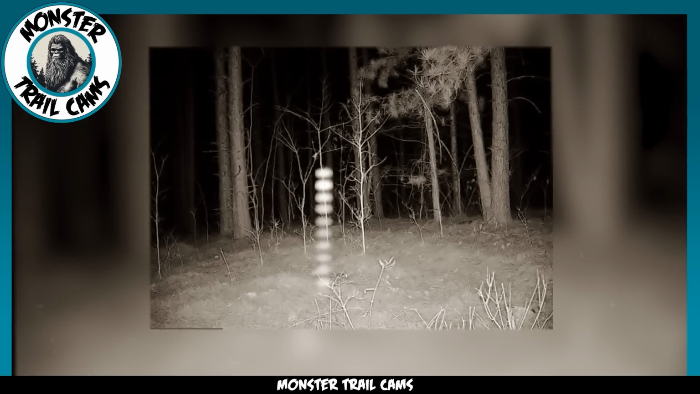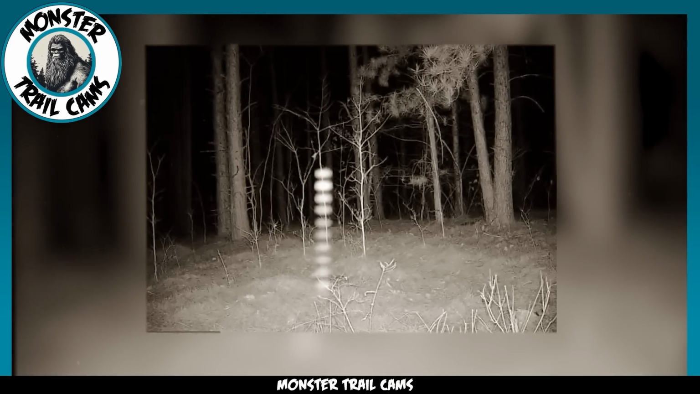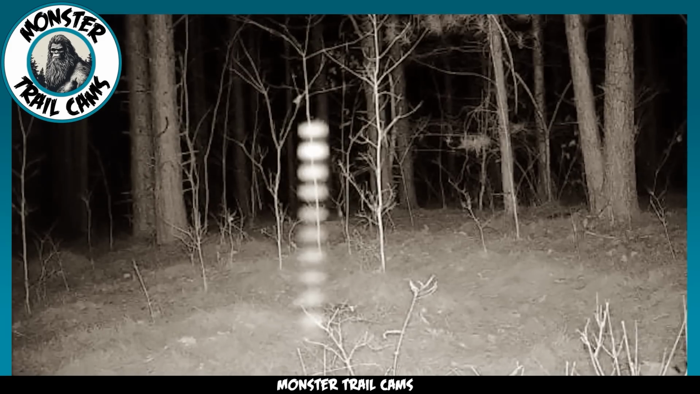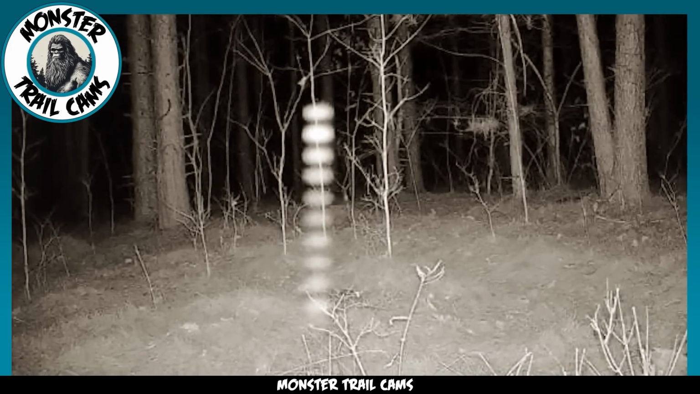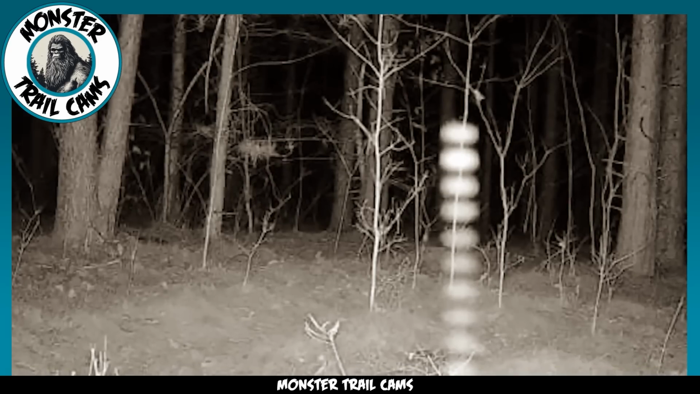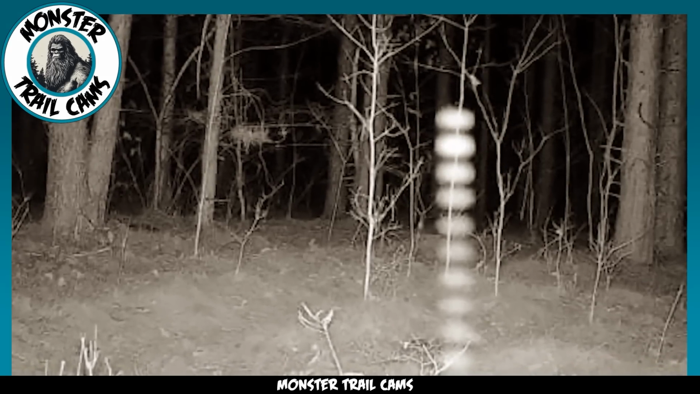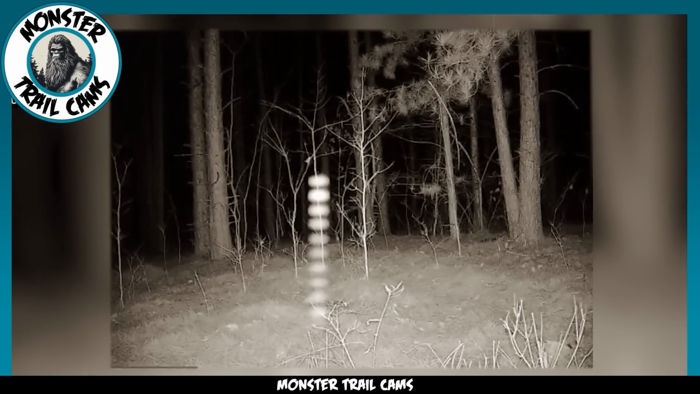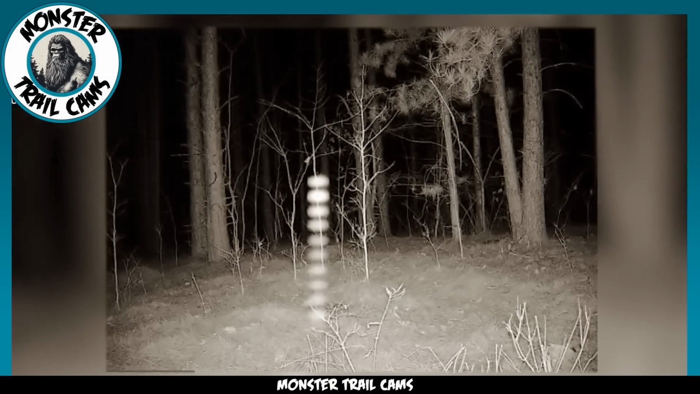Check out this next image taken from a trail cam set up on a clearing in the forest. Instead of capturing any of the many wild creatures on their travels through the woods, this camera captured this strange phenomenon. Whatever its true nature, it somehow caused the motion sensors in the camera to go off and snap a photo. Could this simply be a camera glitch, or are we looking at something supernatural?